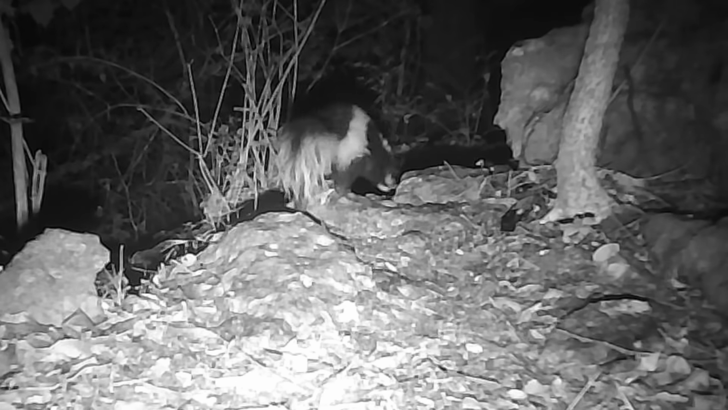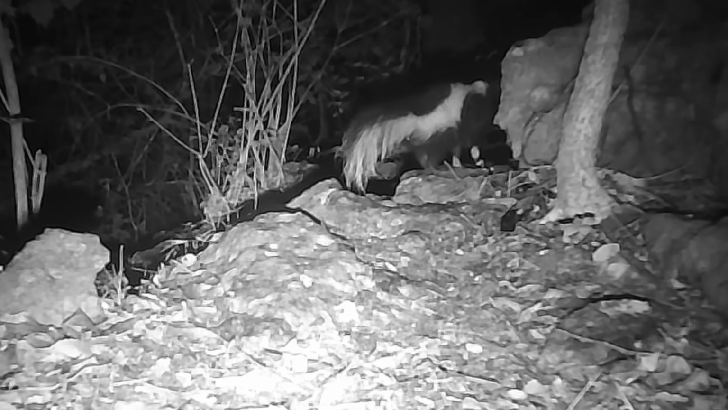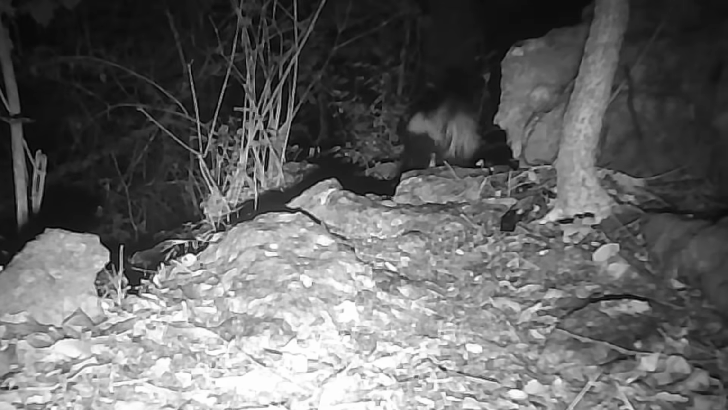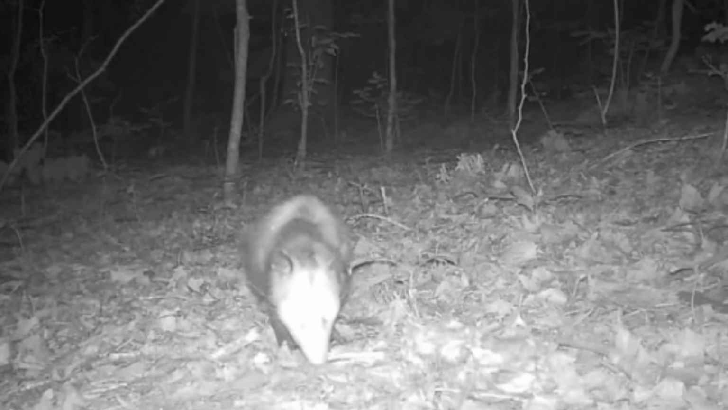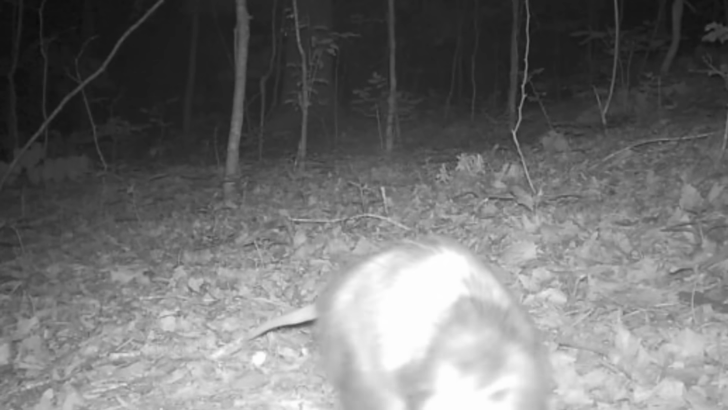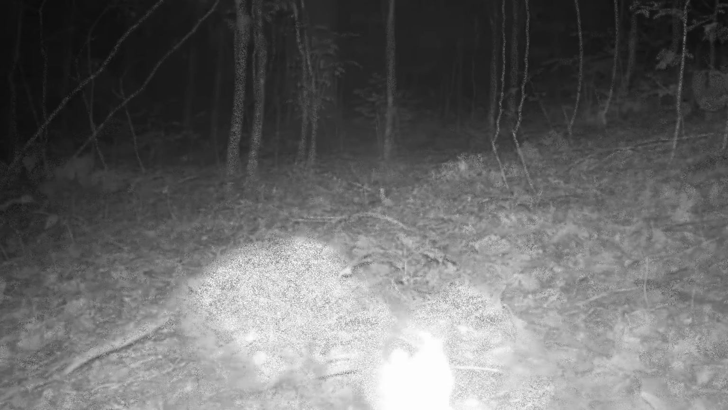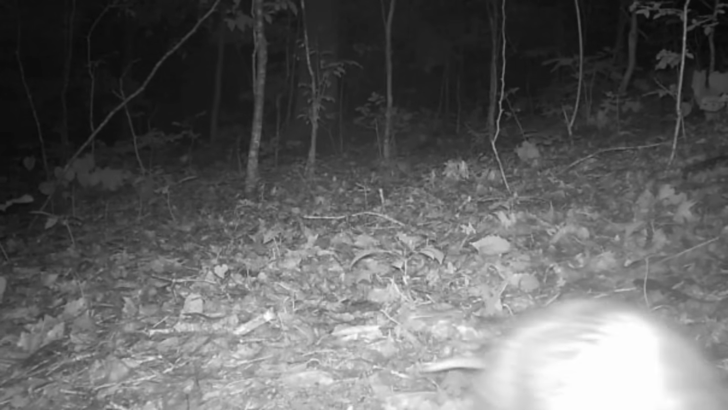And there's a beautiful little skunk. That's old Stripe there. And the possums, they love this wet weather, especially at night. All these bugs and worms. They love the insects. And they like it in the rain too. It's just fog here.